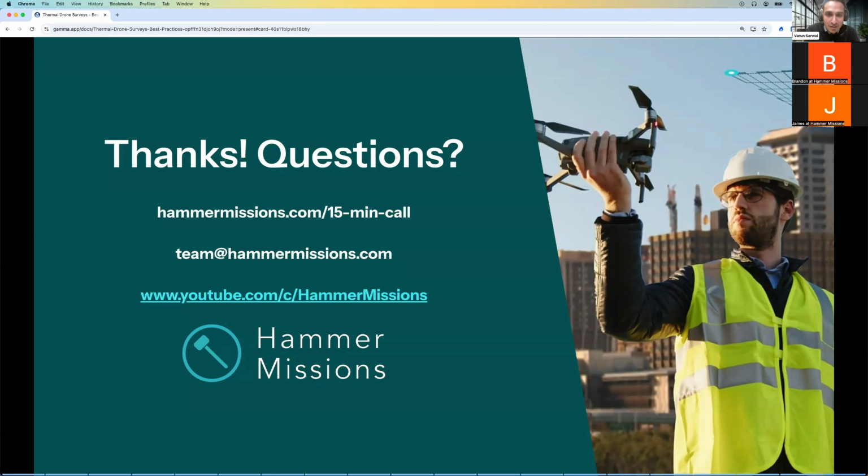I primarily offer thermal, but I've never experimented with 3D models for thermal assessment. Okay, great. So we like and respect Drone Deploy, great software platform.